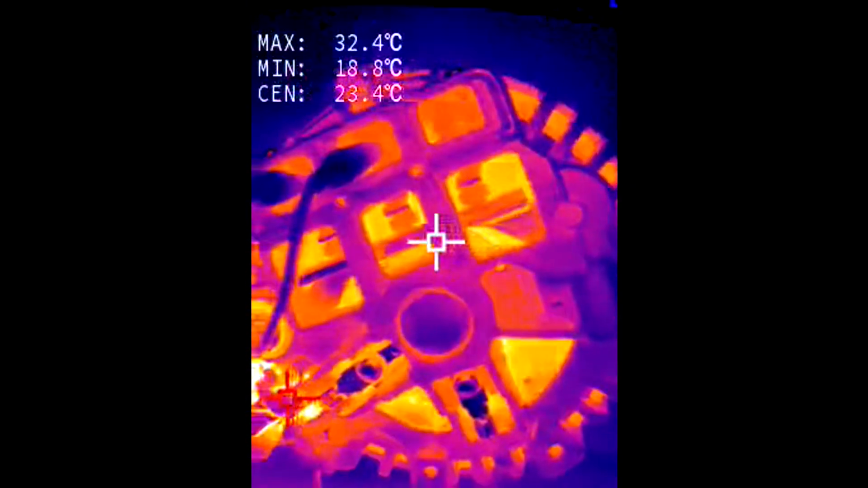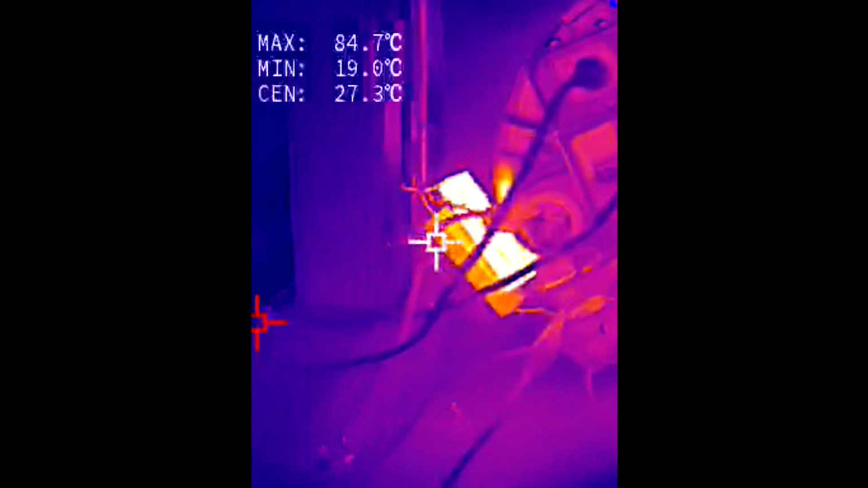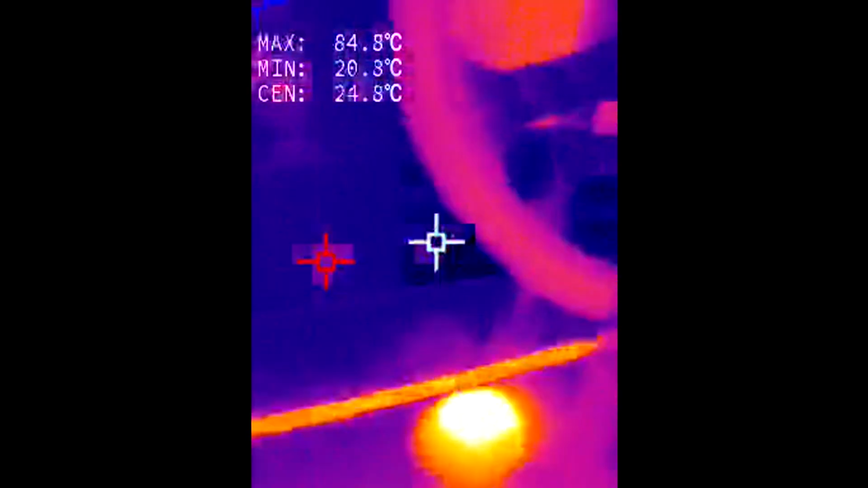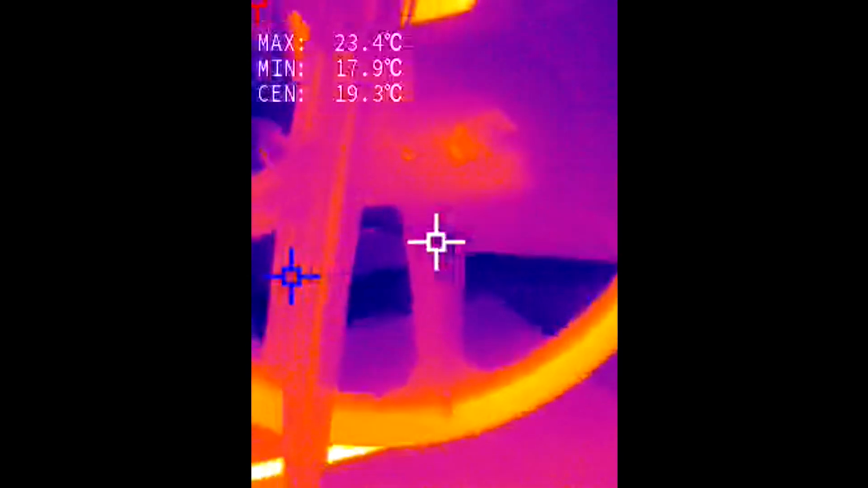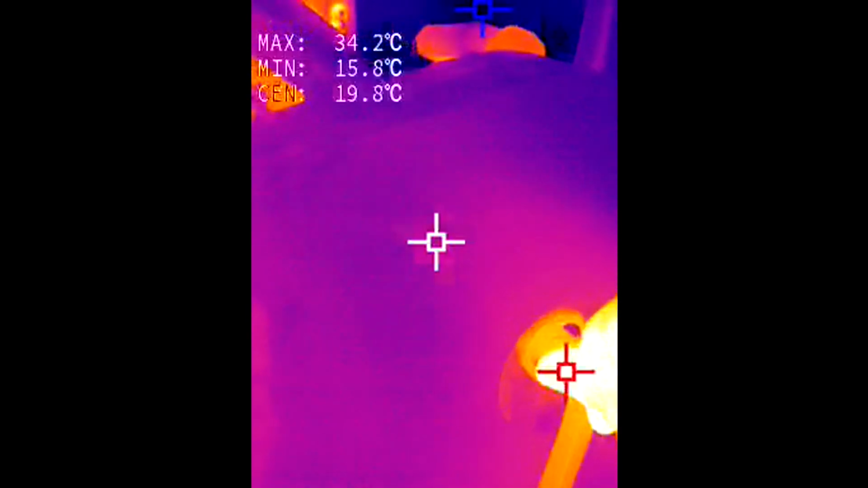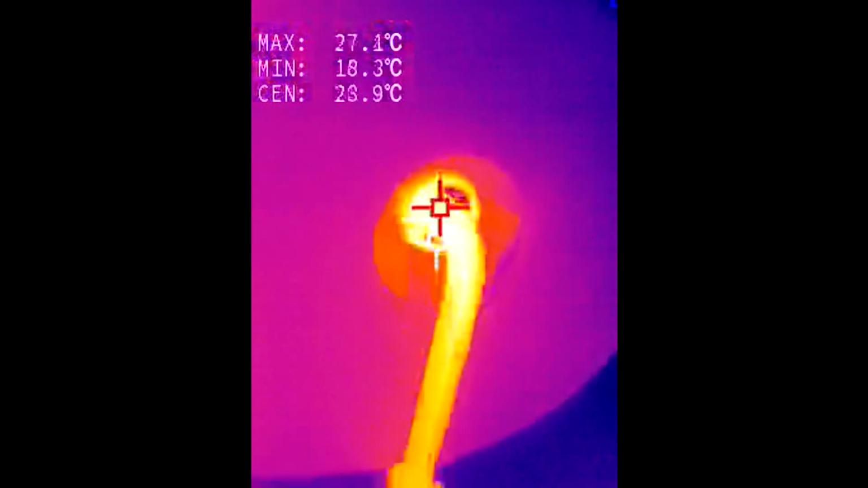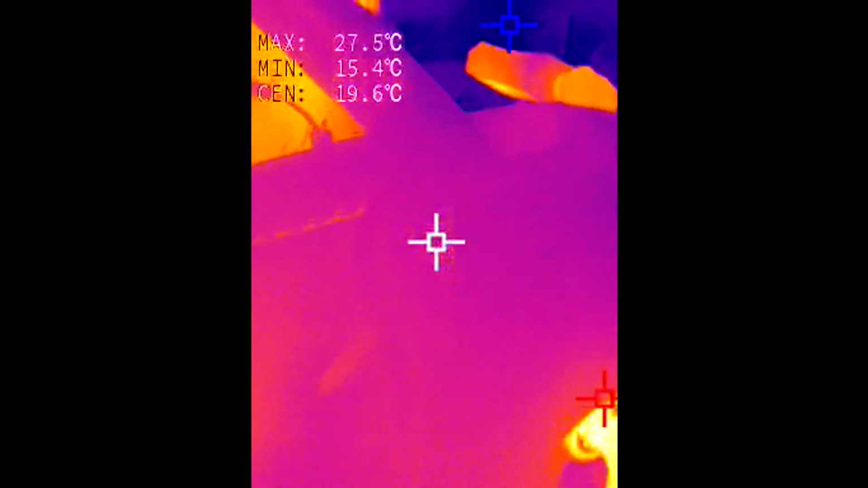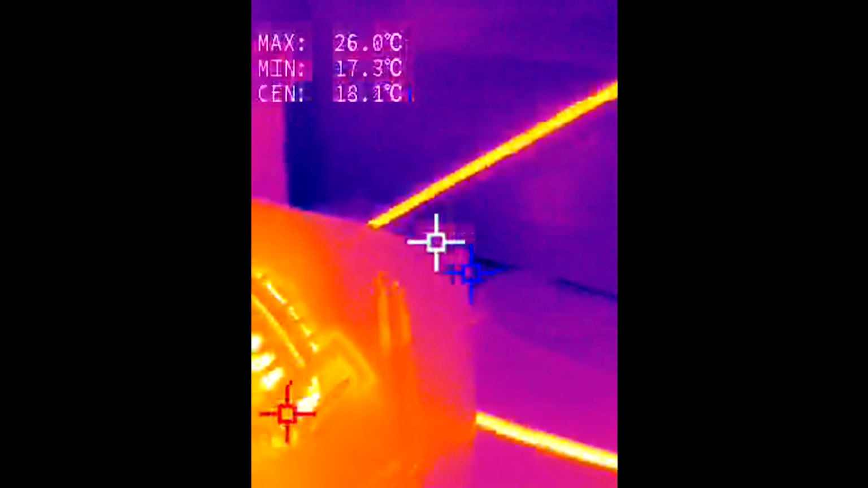There's that resistor on the side there. Notice the unit, sometimes it hangs up a bit. I think it's switching the thermal filter in front of the sensor. I'm not sure what it's doing. That's the cranks. They're a little bit warm. There's some friction in the bearings there.